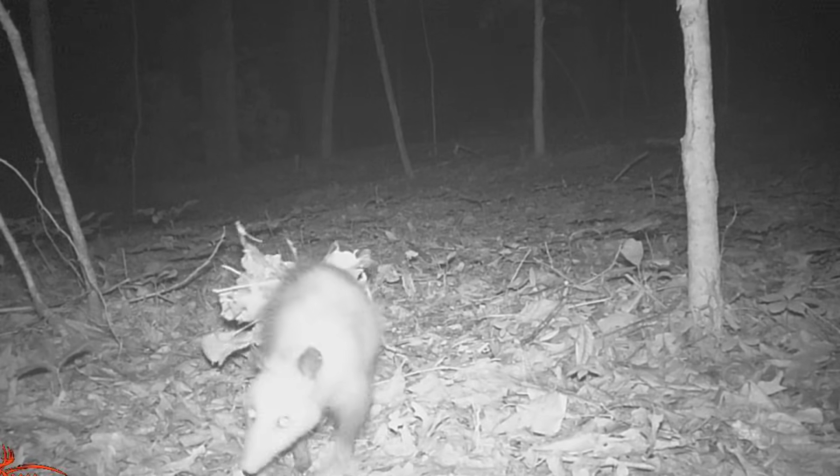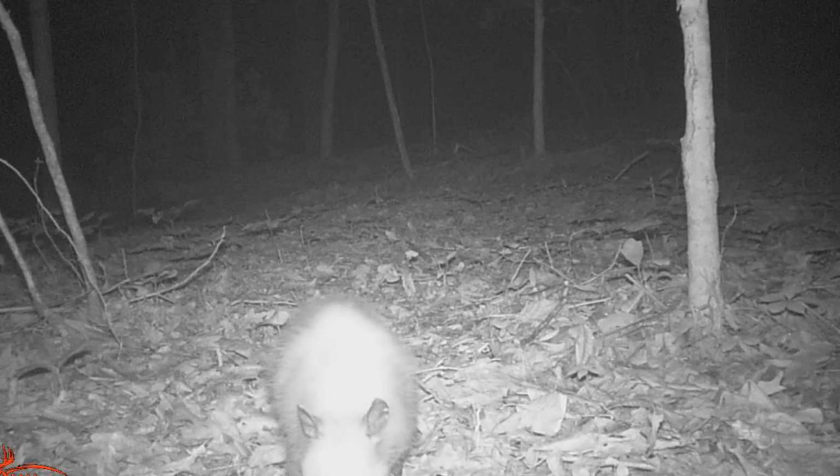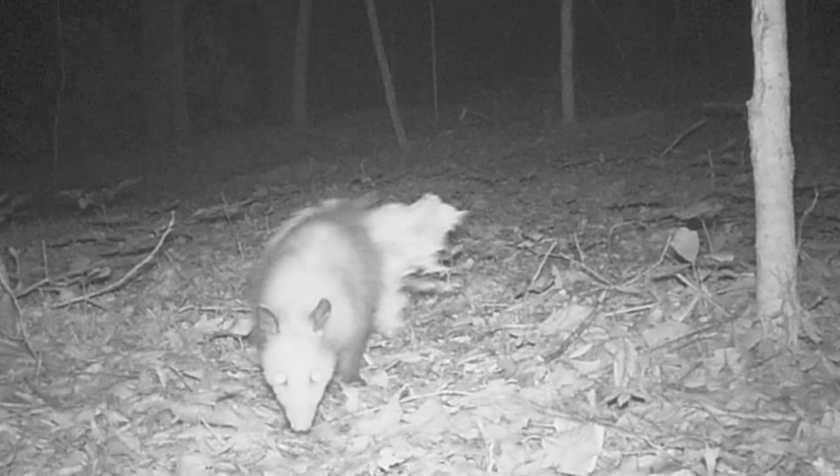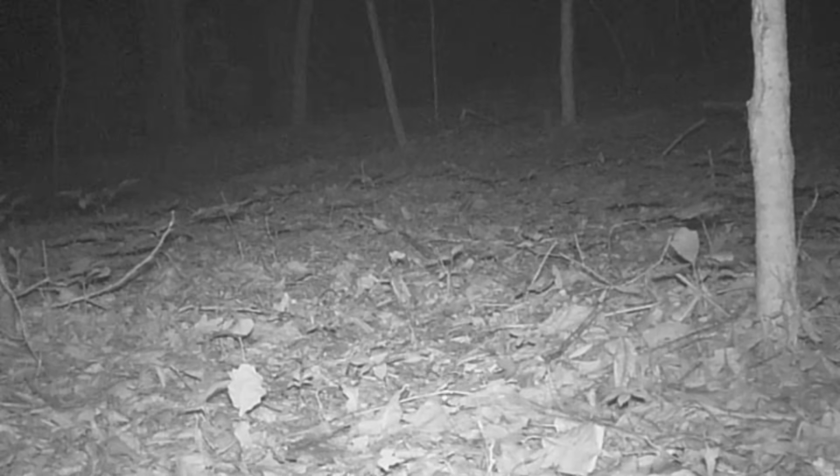And there's the adults carrying leaves this time of year. Hard to believe. Watch it. They push them behind them and wrap their tail around them. Carrying load after load too. That's strange this time of year.